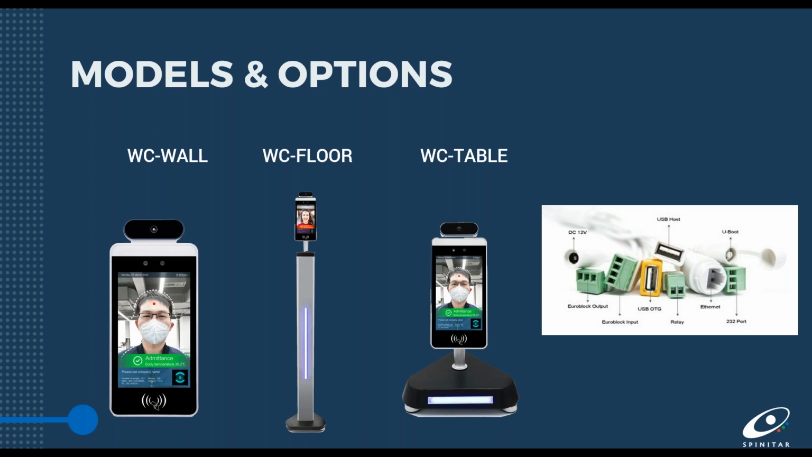One is a WiGAN input and WiGAN output, both rated for WiGAN 26 and 34 protocols, mainly used for security access systems and other technology facility systems. We also provide interconnecting to the device. It can be wirelessly connected over a network. It can also be hardwired over a network as well, using the RJ45 Ethernet connection.